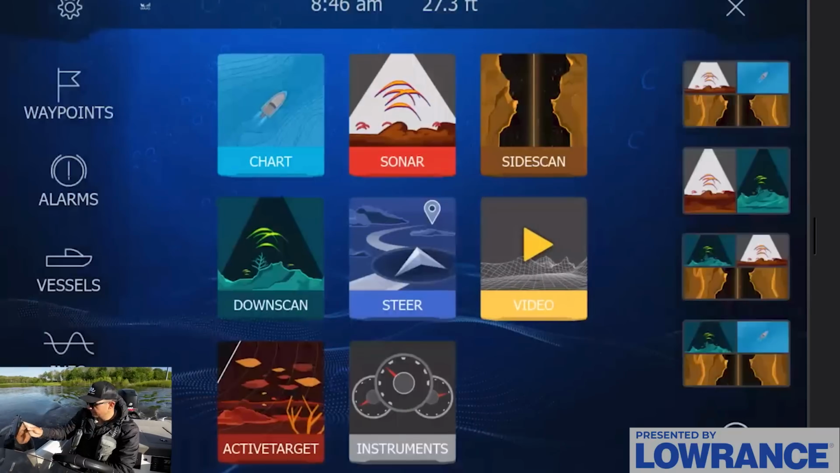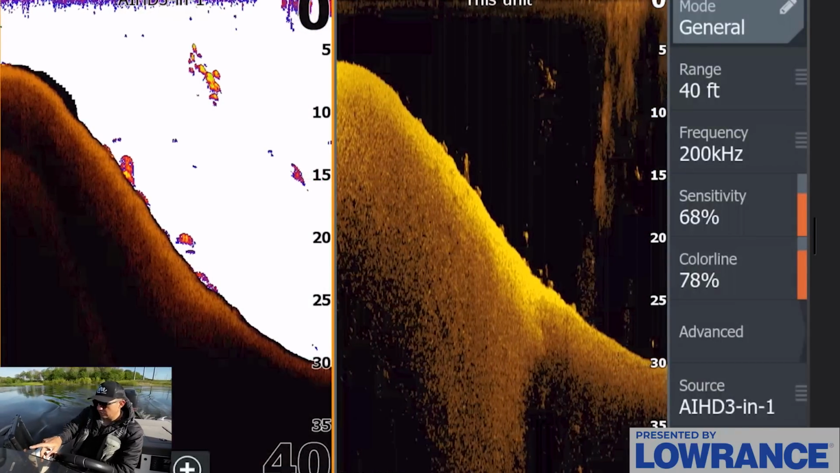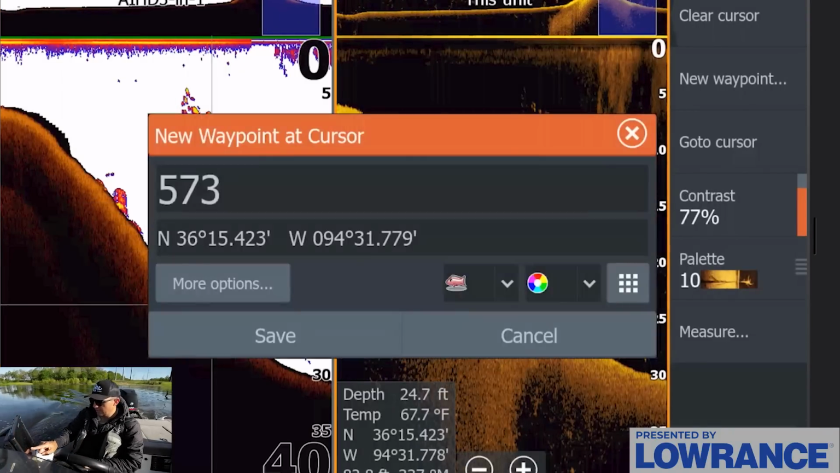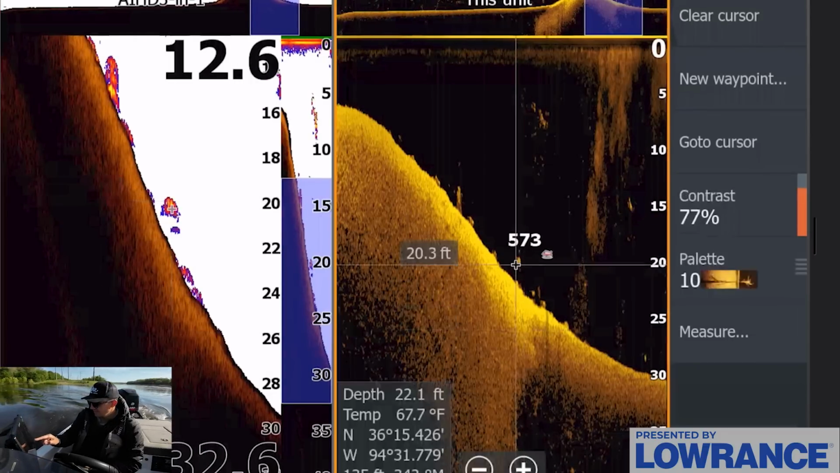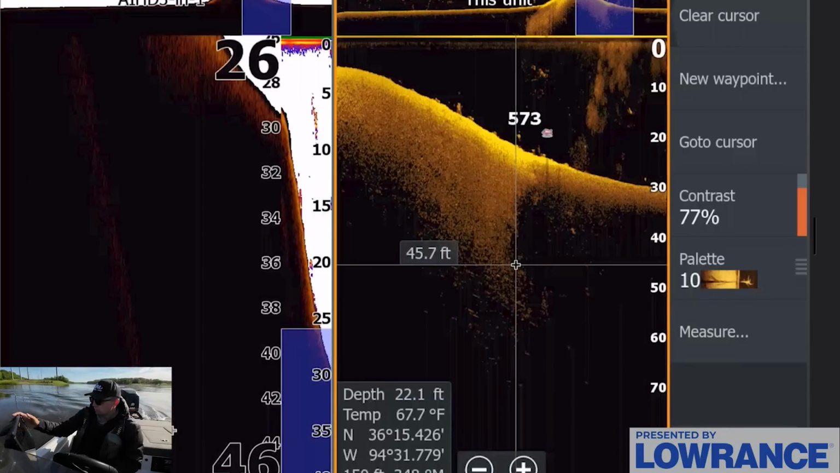Wow, there we go. So those are the fish right there. We can see some nice arches right here. One, two, three. We can see those nice dots. That is 100% fish right there. This is the size arch we're really looking for. You can see that arch right there. It's a big blob, and we can see that isolated dot there on our view.